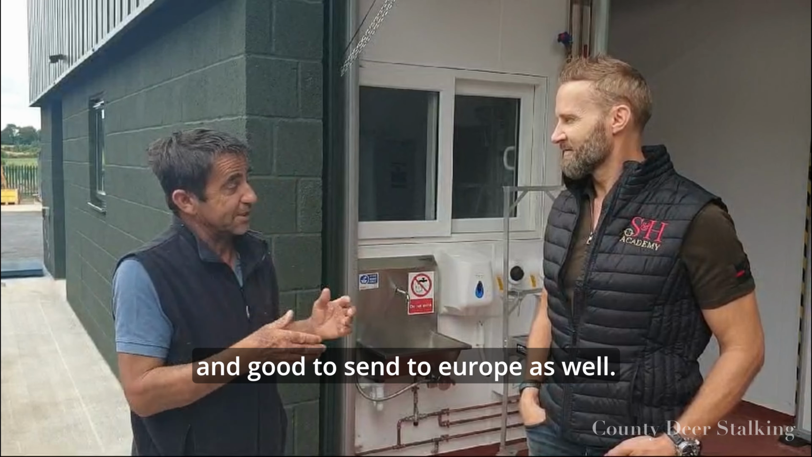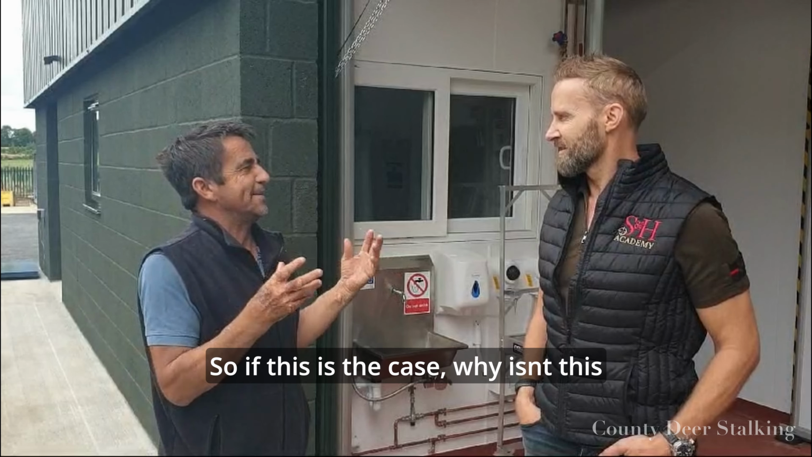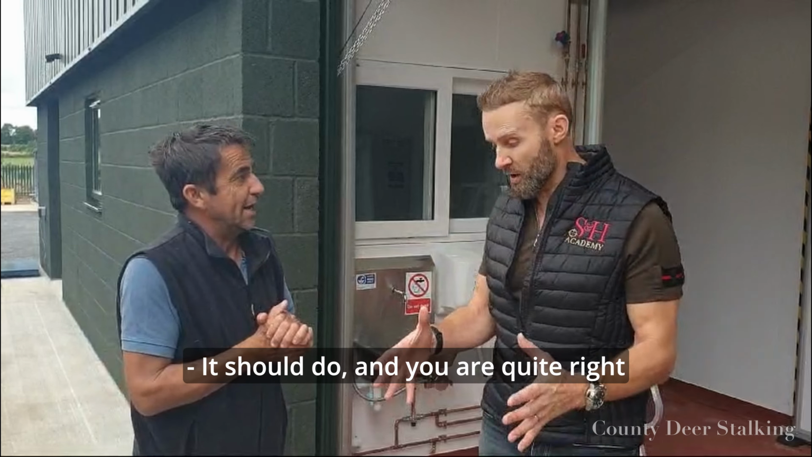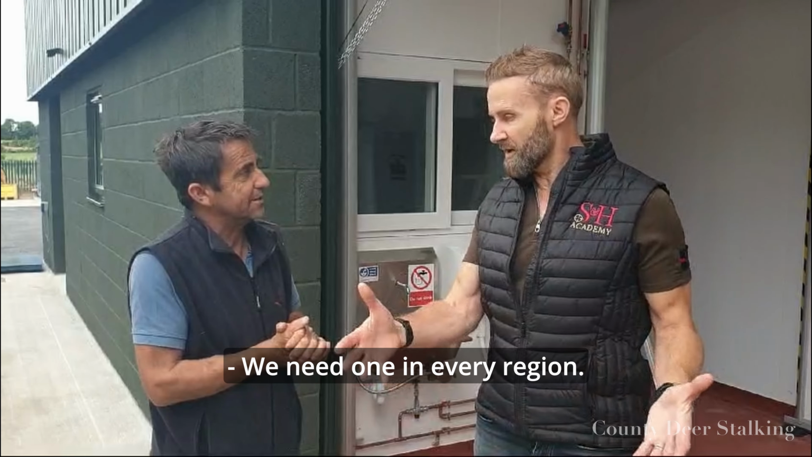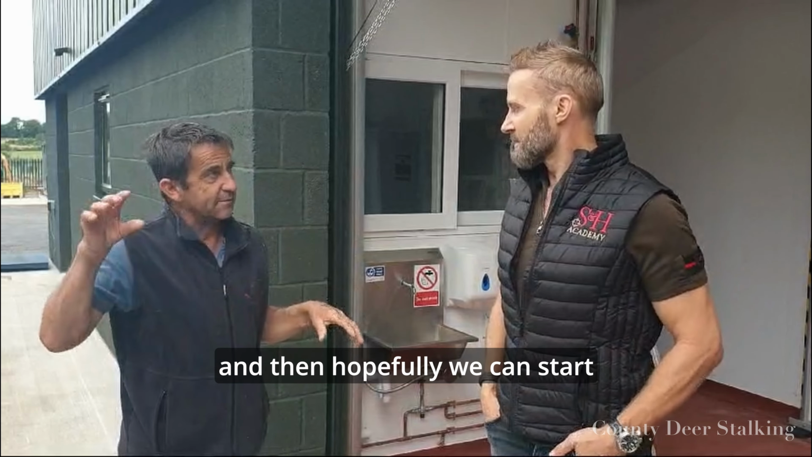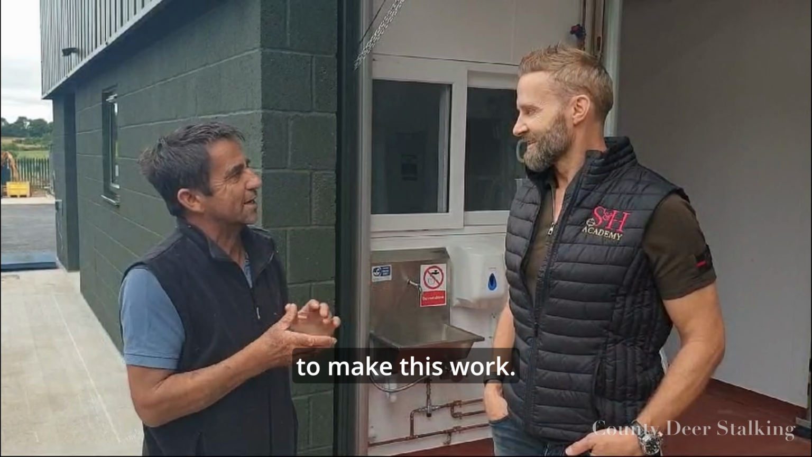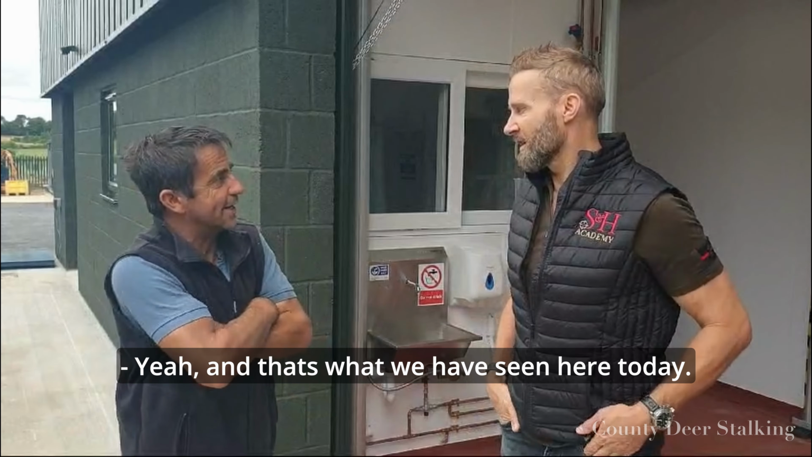Potentially in Europe as well. And the price sounds really good as well. So if this is the case, why isn't this happening everywhere? It should do, absolutely right. And this is potentially how we can really solve the numbers in the UK. We need one in every region. Yes, I can see this as the main hub, and then hopefully we can start getting them all around the country. But you need passionate people to make this work. Of course you do. And we've got plenty of passionate people. That's what's exciting to see here today.